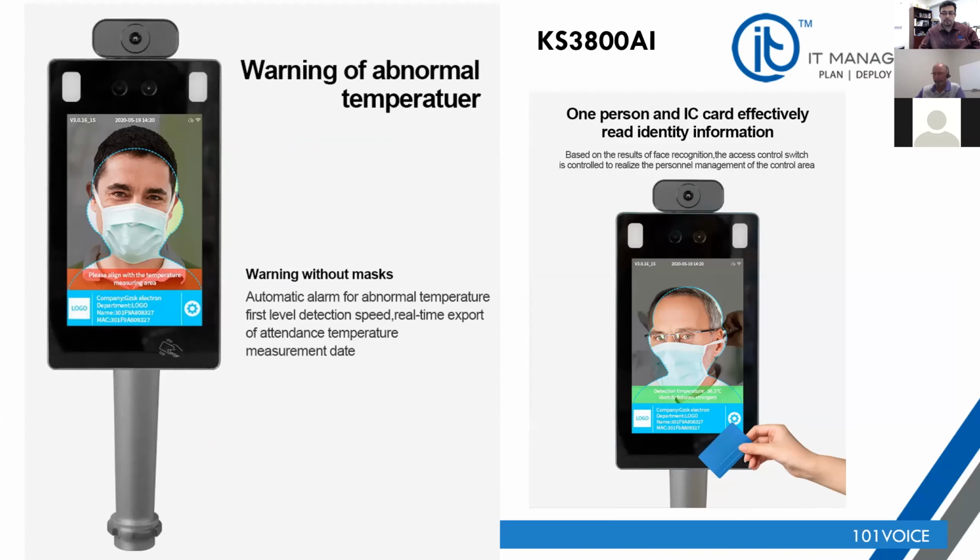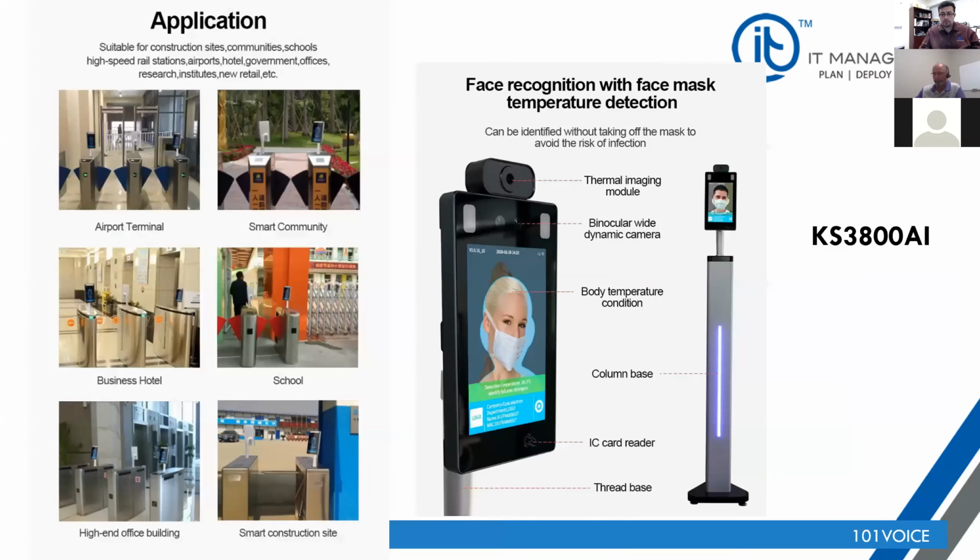That means that it can be as close as about 3 feet to the device. These devices can be mounted on door gates, similar to what you see on the left, and also, as I mentioned to you, on a stand.